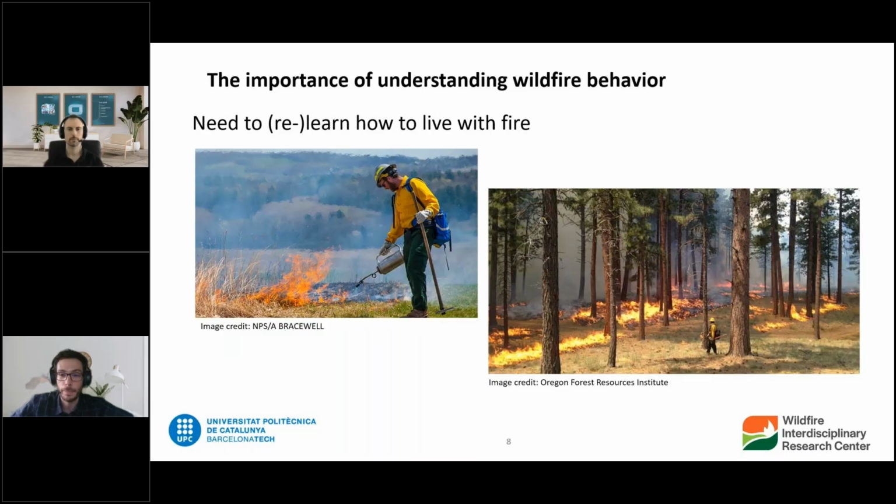And that, paradoxically, has produced a bigger problem. If we don't let the landscape burn as it used to naturally, we are just keeping vegetation from burning, and we're producing the accumulation of vegetation that will later on burn at some point. And when it does, if we haven't managed the land properly and we haven't allowed the natural fire cycle to happen, that's where we get all those extreme phenomena.